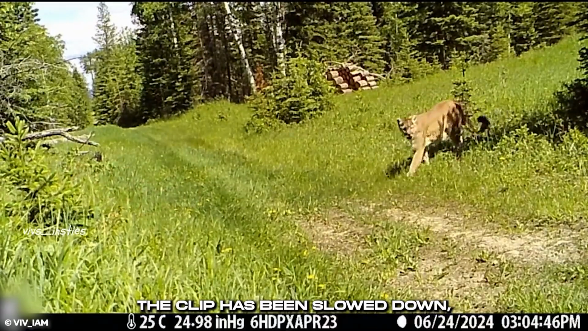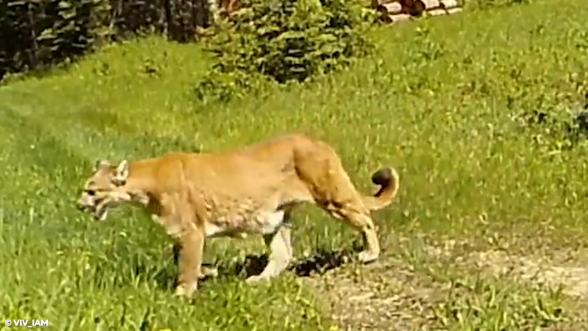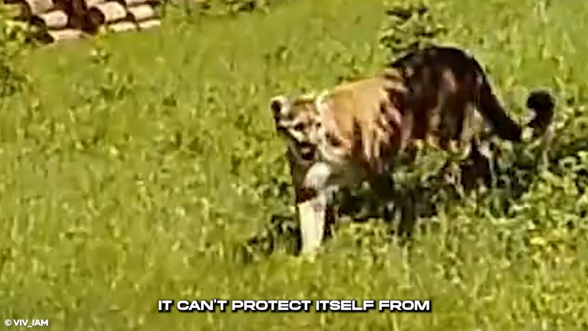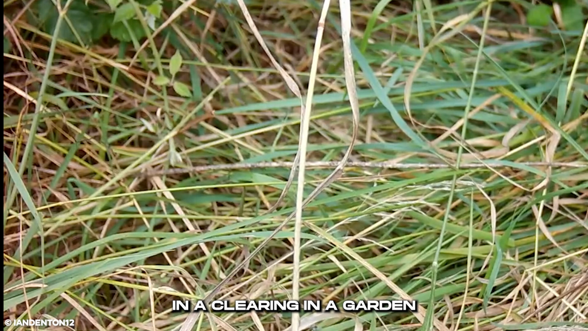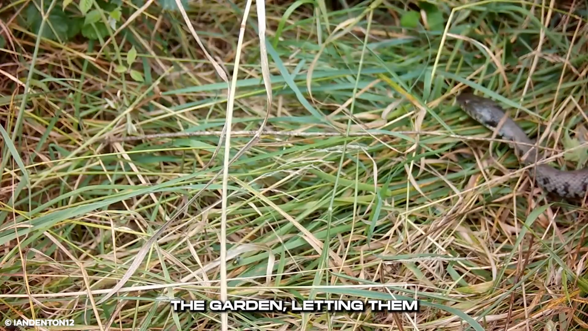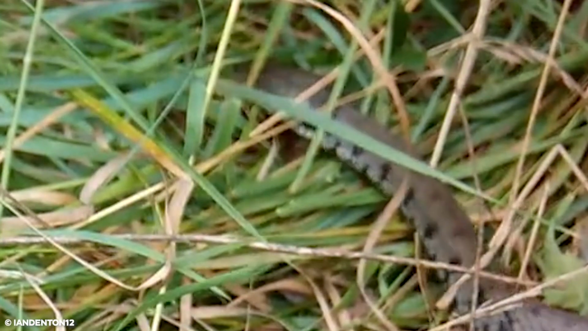The clip has been slowed down, and you can see the power contained in the cougar's body. It's capable of protecting itself and causing much damage, yet it can't protect itself from whatever sent it down the mountain. The trail cam was placed in a clearing in a garden in this homeowner's home. Something crawled through the garden, letting them know they might be in more danger than they imagined.